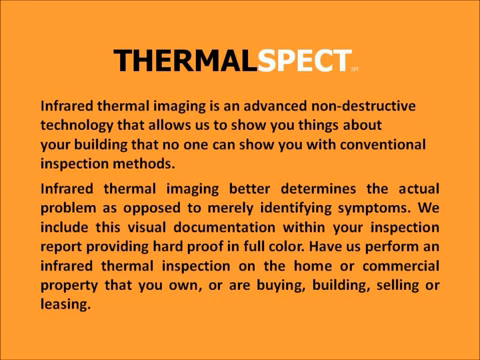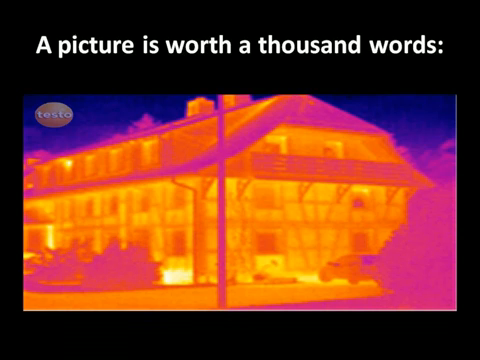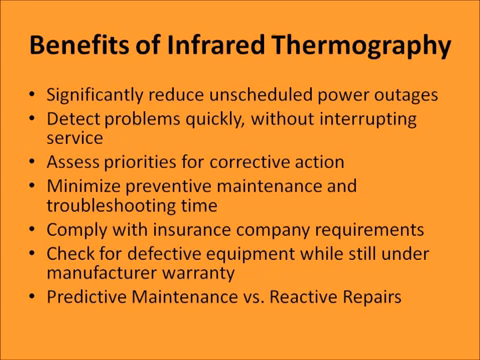Have us perform an infrared thermal imaging inspection on your home or commercial property that you own or are buying, building, selling, or leasing. We're all familiar with the saying, a picture is worth 1,000 words. Here are some benefits of infrared thermography.